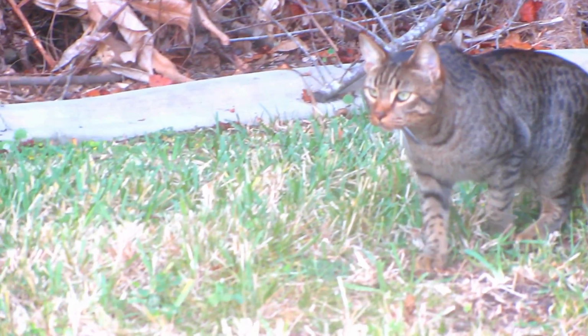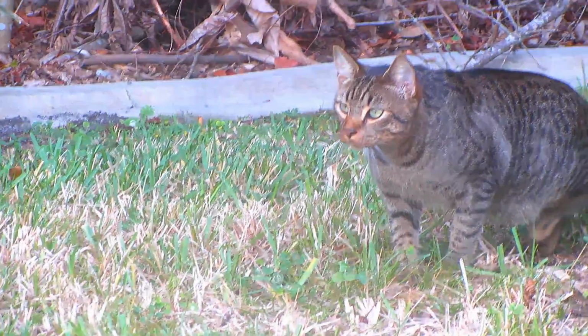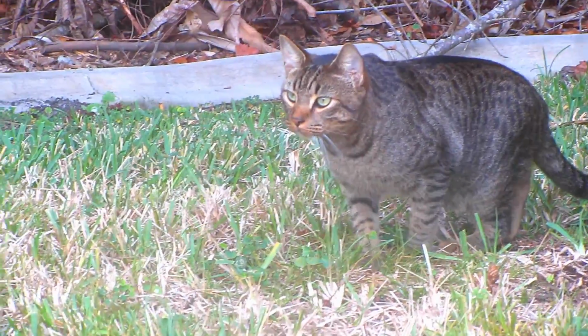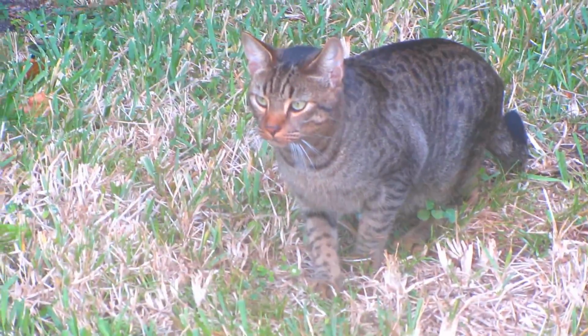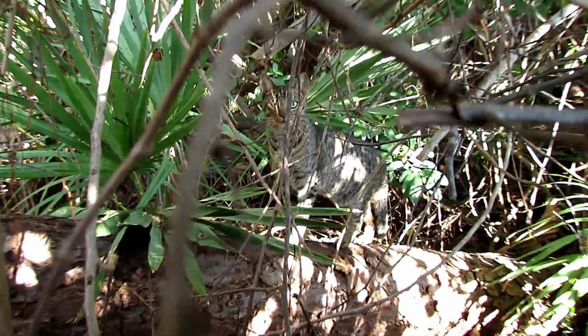A little backstory. Well over a year ago, this gorgeous cat started hanging around in the backyard and hunting birds and squirrels. And over a period of about 5 or 6 months, I was able to habituate it to me and eventually make friends with it and find it a home, and all seemed well.